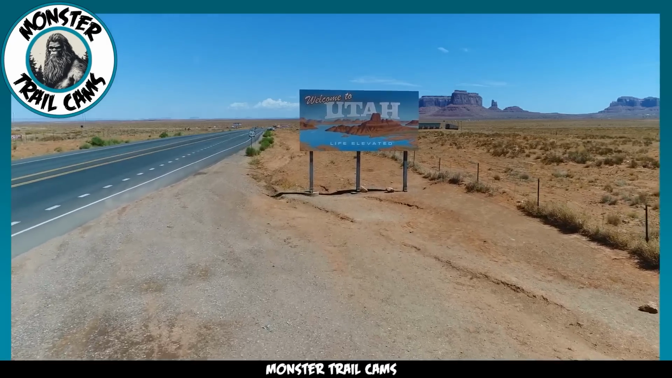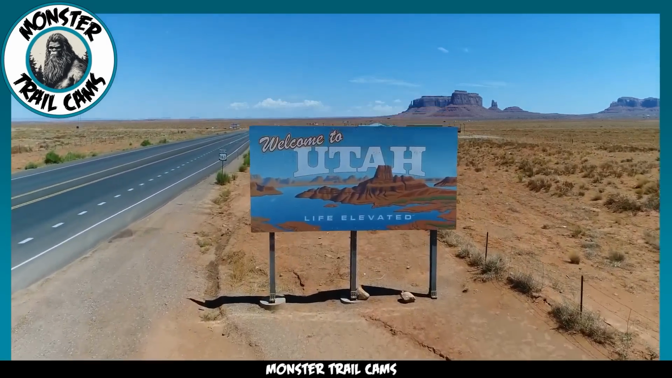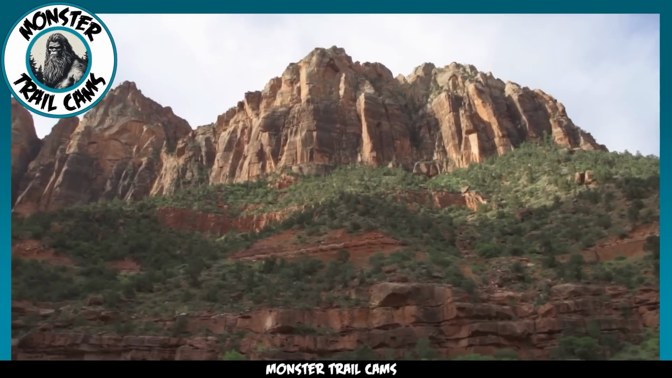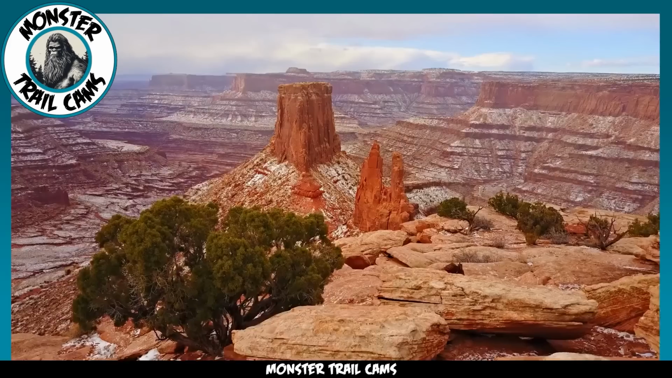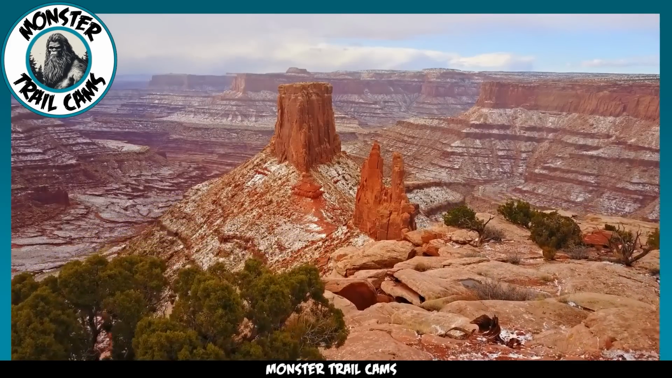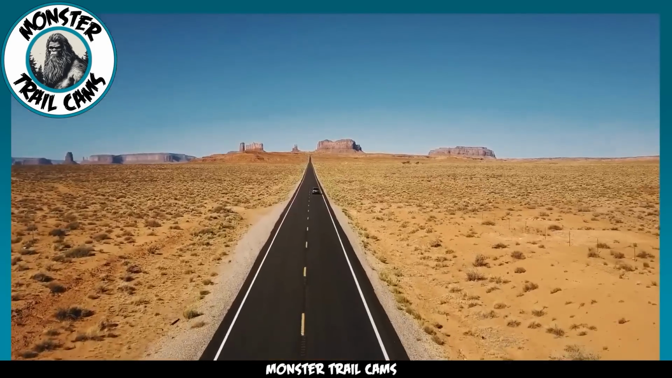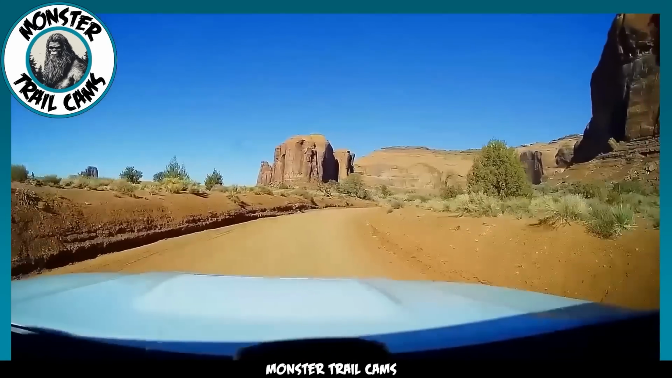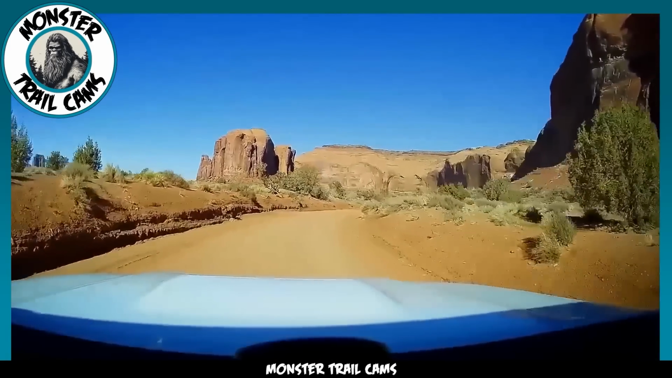Our next port of call is the breathtaking landscapes of northern Utah. This region, known for its majestic mountains, dense forests, and rich history, has recently become the focal point of a riveting mystery. What we have before us is a still image, submitted by an anonymous source, that has set the wheels of speculation into overdrive.